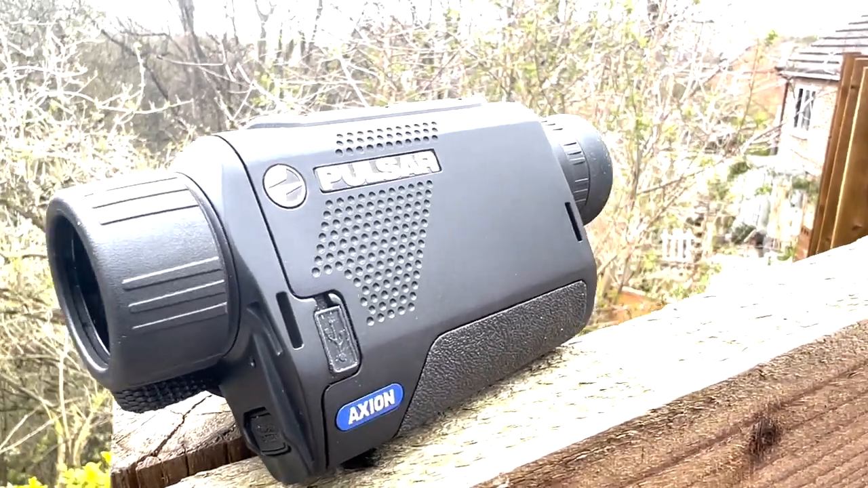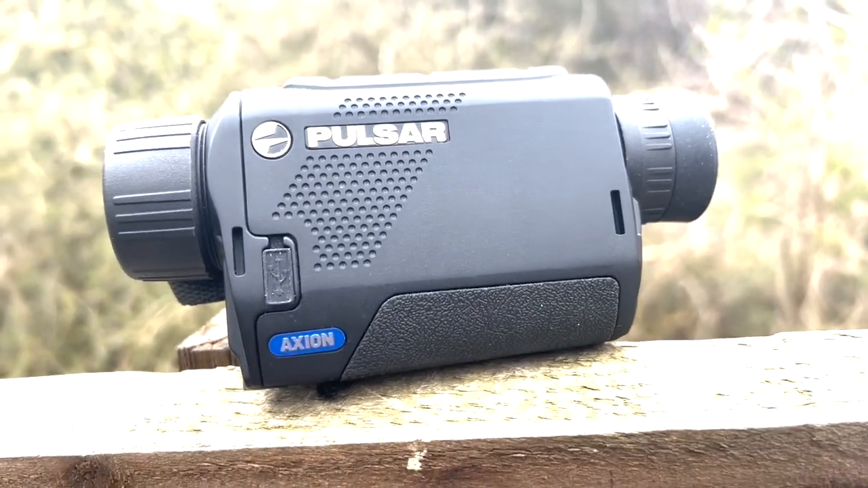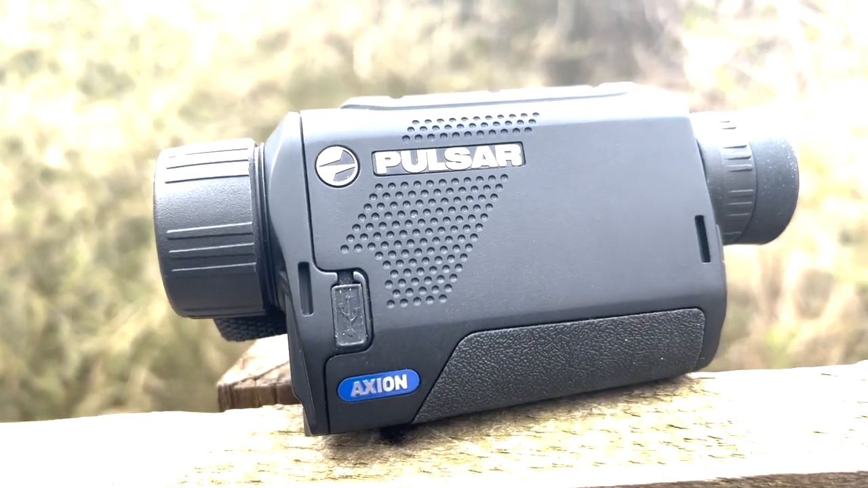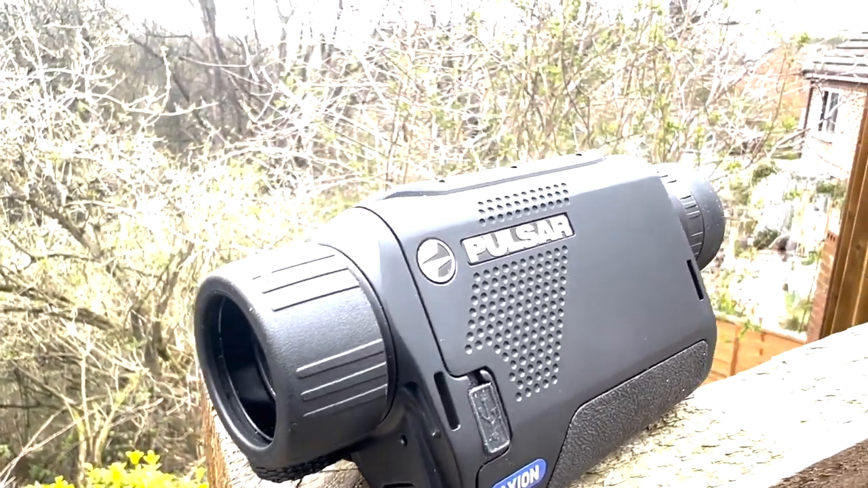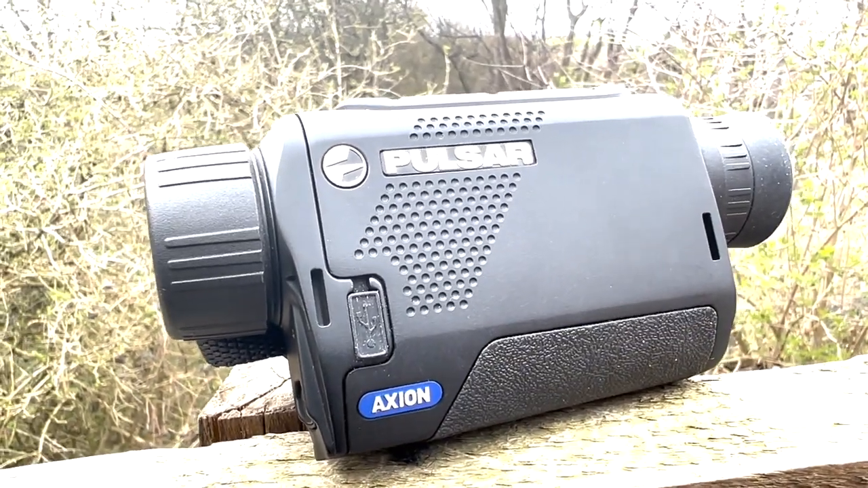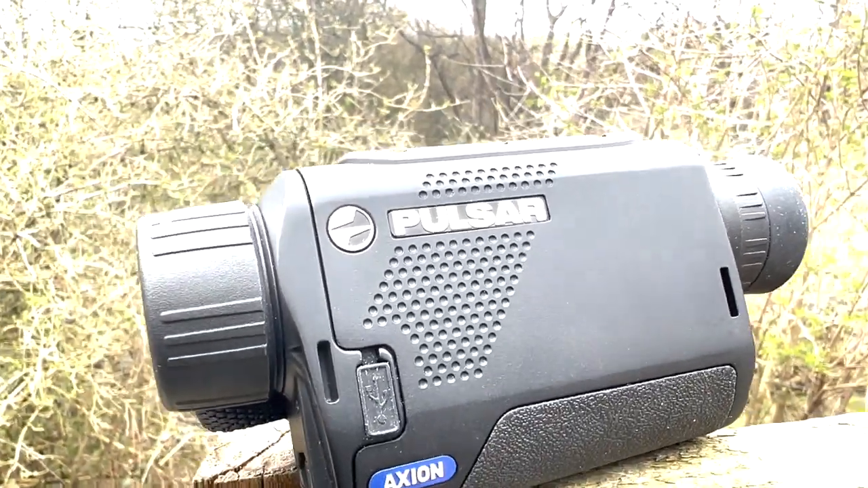We have an f30 to 1.2 objective lens with a base mag of 3 to 12 digital zoom, a detection range of 1300 meters, and a 640 times 400 AMOLED display built in. All the bells and whistles like Wi-Fi recording, sound recording, so you can hook it up to your Stream Vision app. Nice compact little unit.